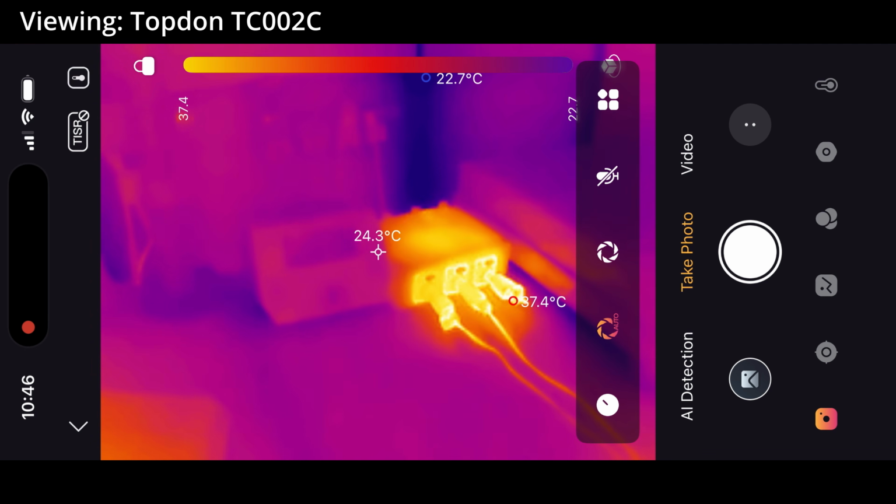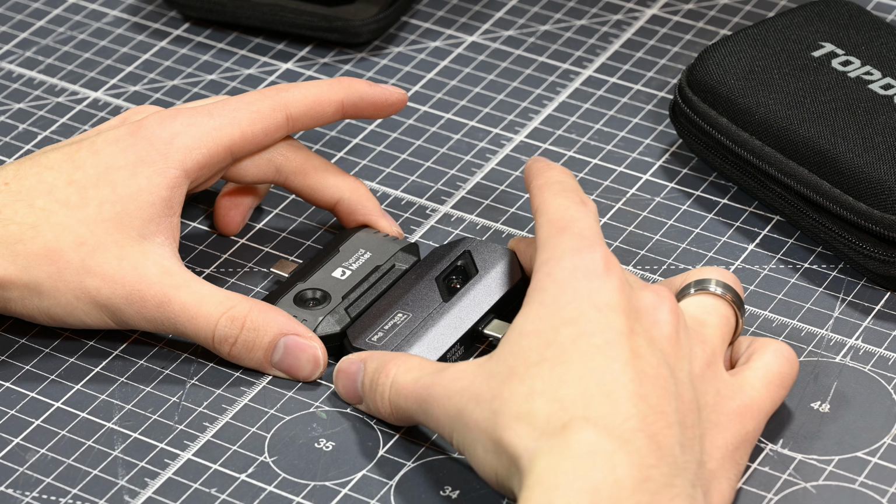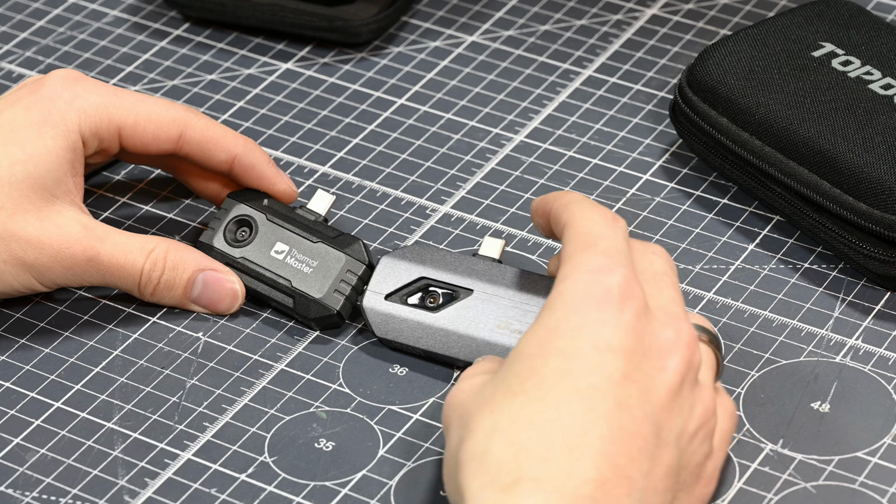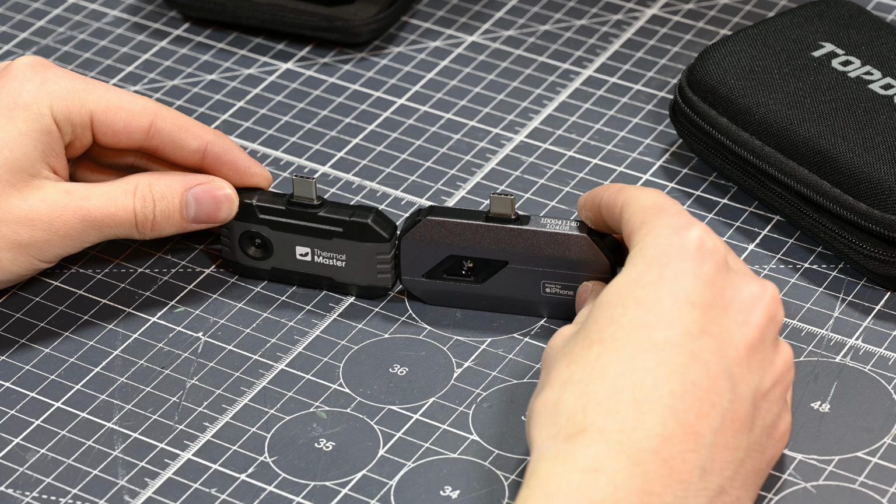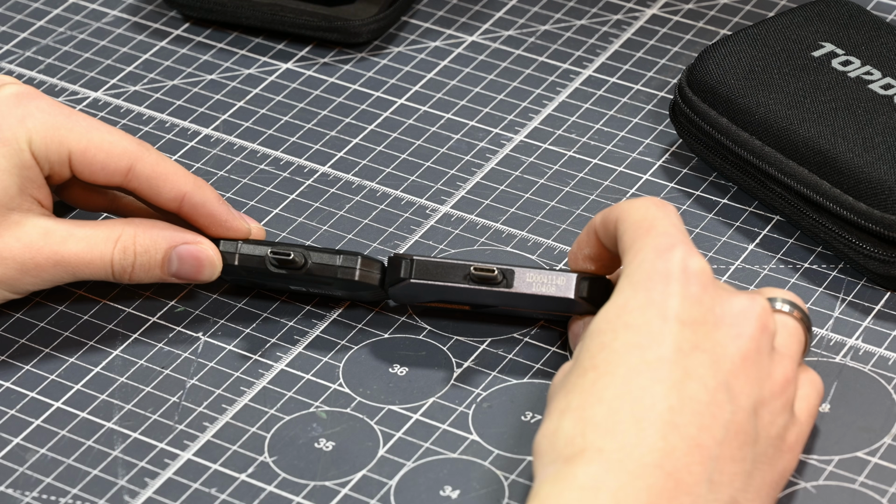However, considering the price difference between the two, I think that the resolution gap between the two cameras isn't all too surprising. Alright, so a pretty solid first impression for the P1, again keeping its price in mind. Now, let's get into some more specific use cases to compare these two cameras and see how the P1 performs.